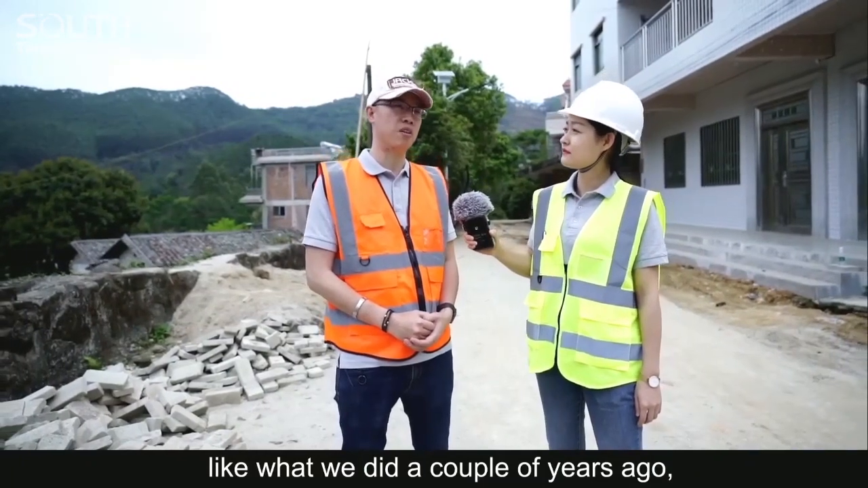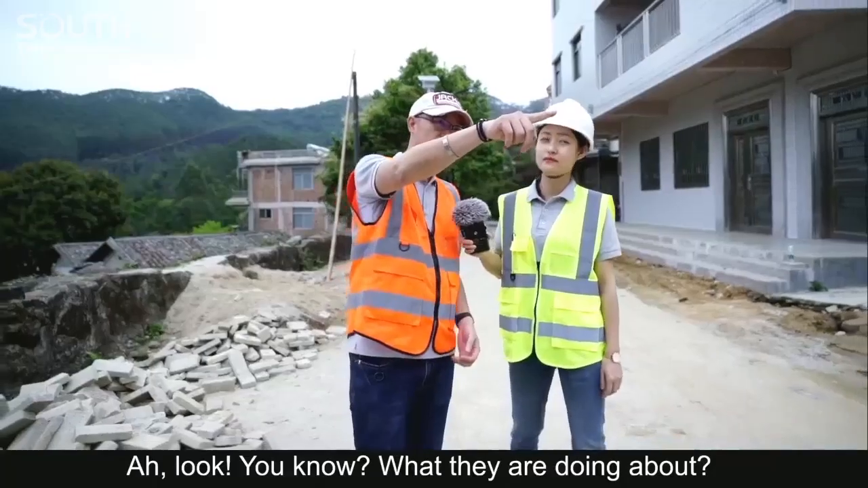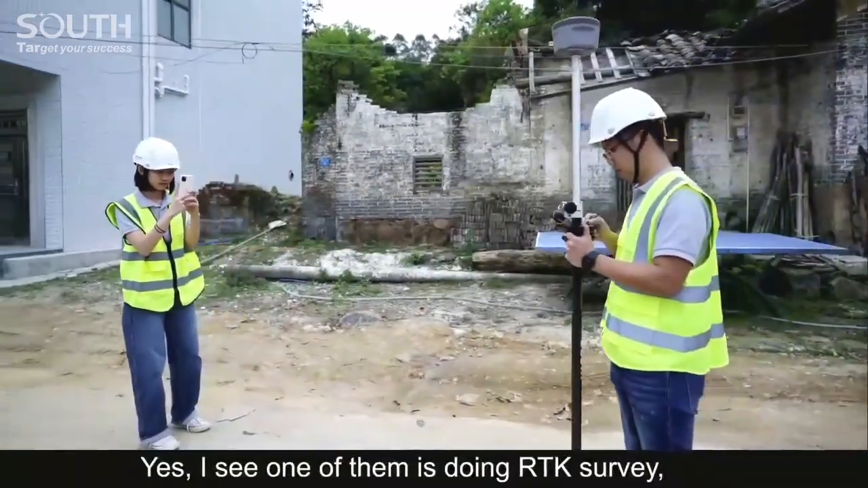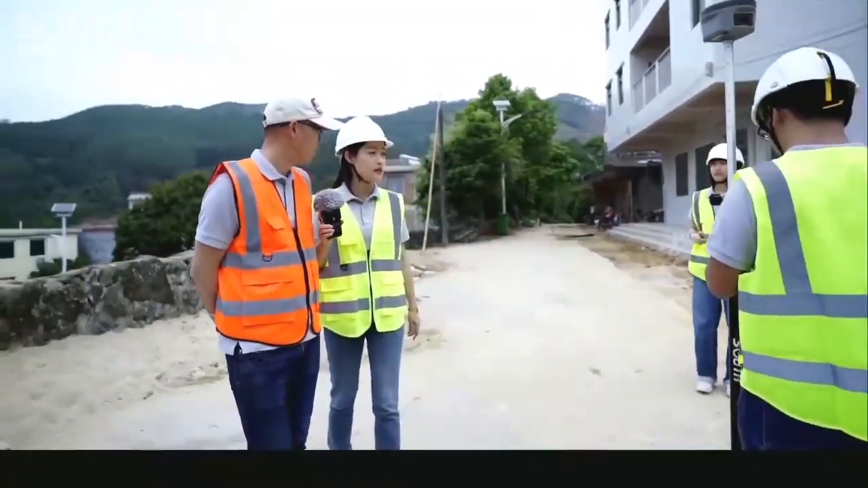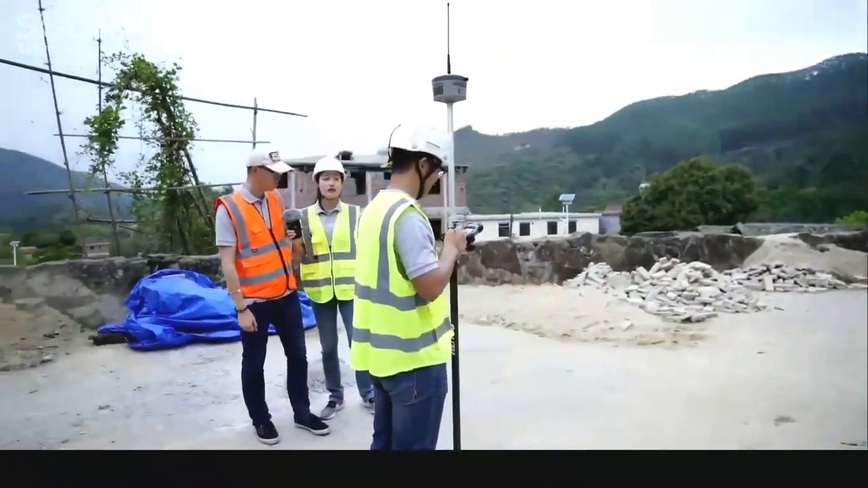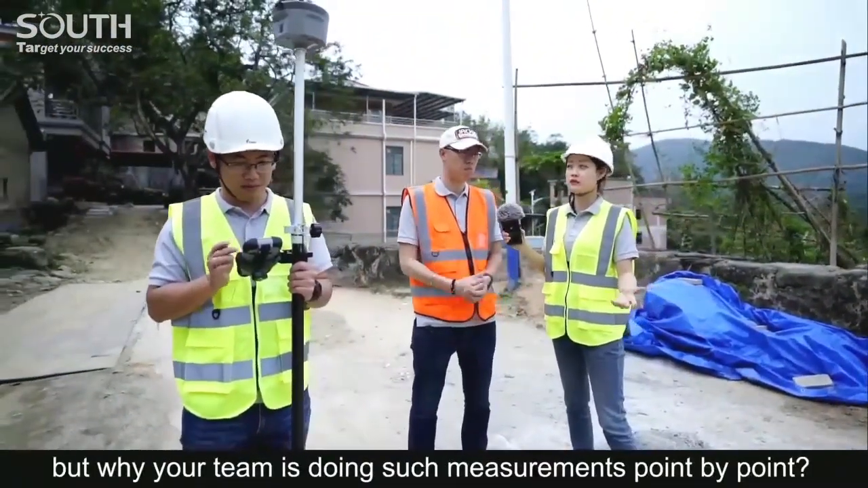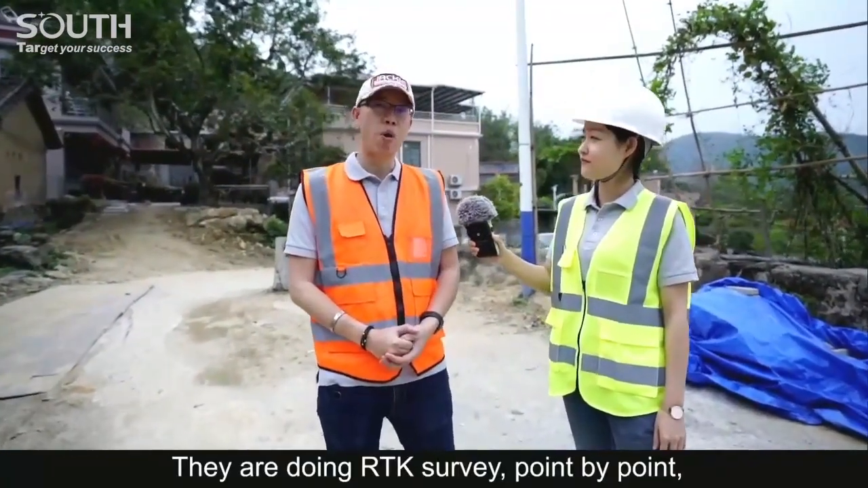I remember one told me that we don't need any ground control points in LiDAR survey, but why is your team doing such measurements point by point? Correct. They are doing the survey point by point. But such measurements are mainly considered as checkpoints in our workflow. In other words, they are not going to be used as tie points to improve the final output accuracy in the way of photogrammetry.